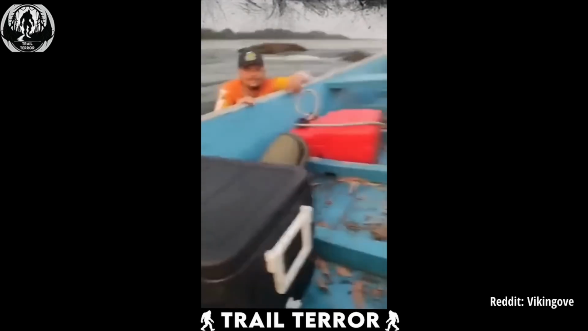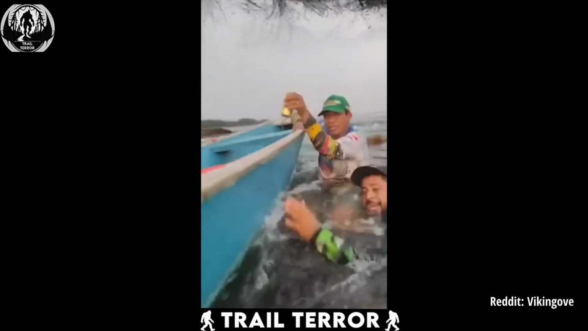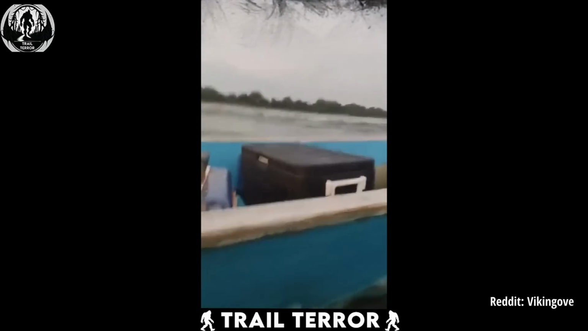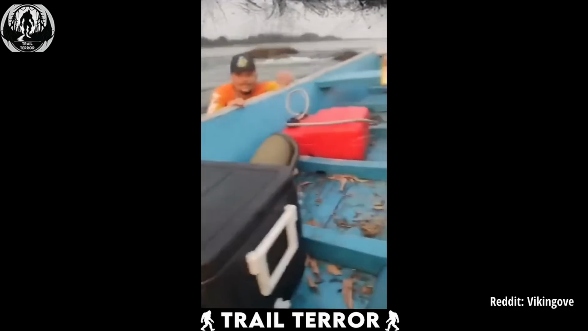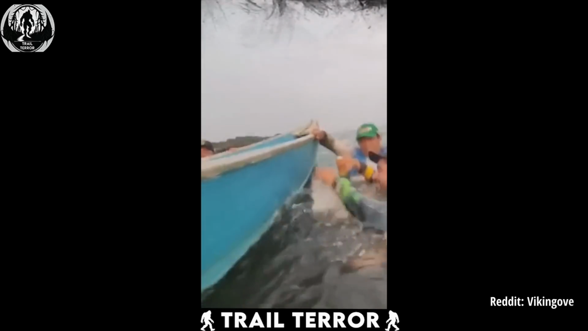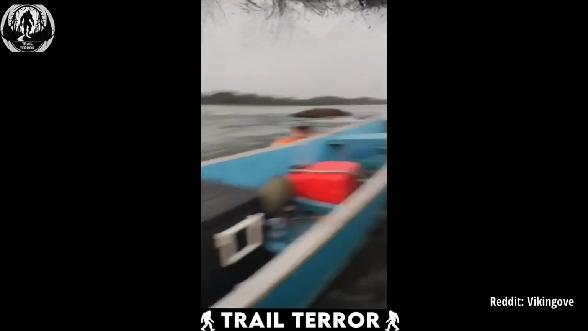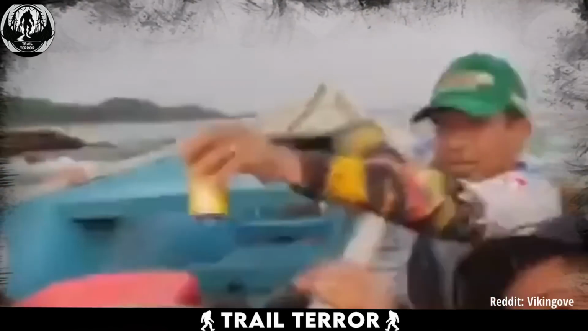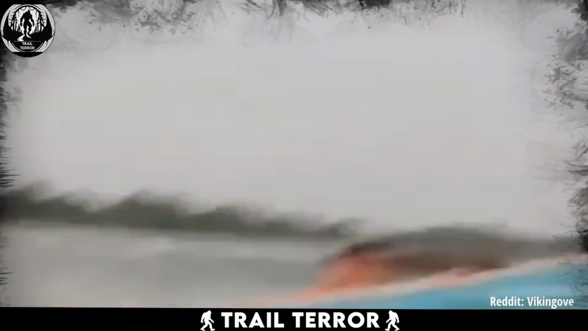This video, uploaded on Reddit, shows a group of friends in one of the strangest situations you could imagine on a fishing trip. As the video starts, we see all of them, and the boat, but something's odd. They're not in the boat. Instead, they're clinging to the sides of it, swimming alongside.